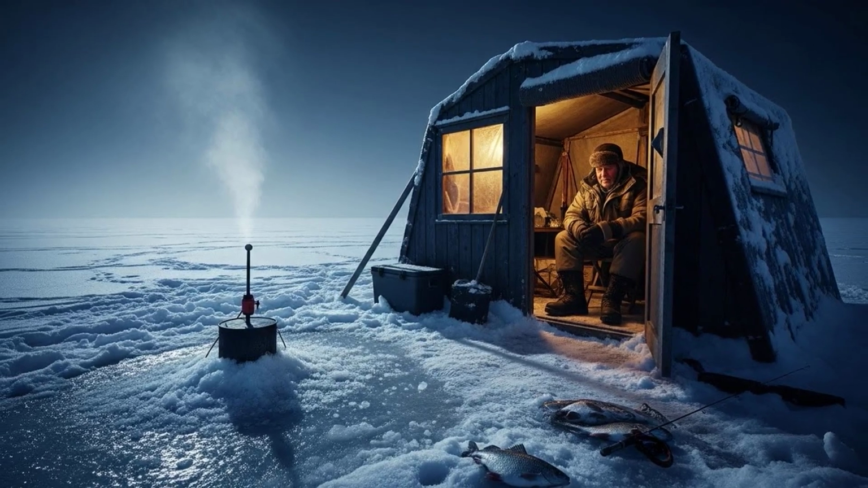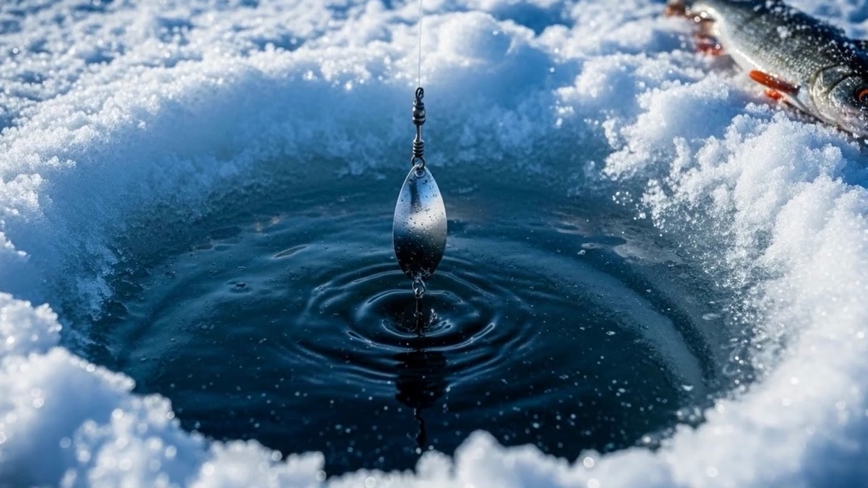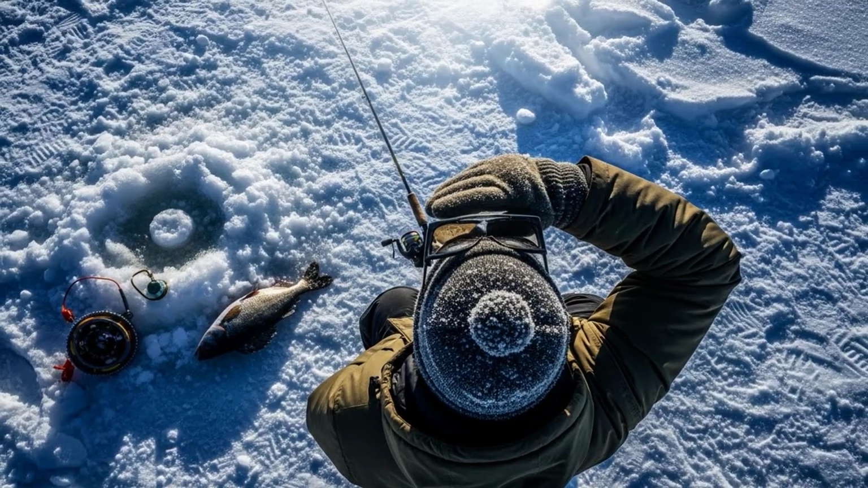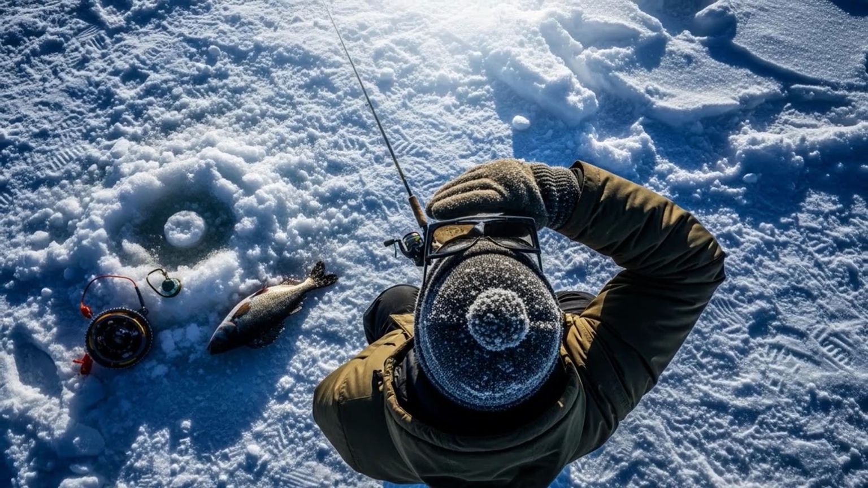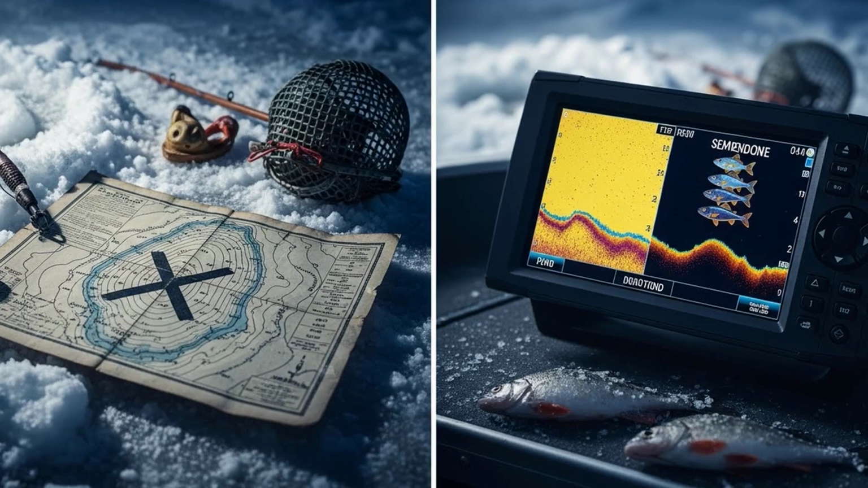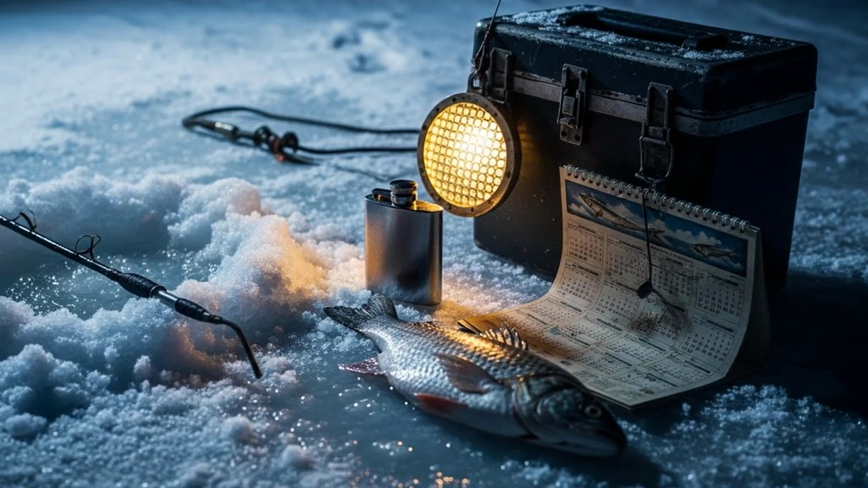We go out there, we drill our holes over the deepest parts of the lake, and we send our jig straight to the mud. Then we sit there for hours, wondering why we're not getting a single bite. We blame the atmospheric pressure, the bright sun, a bad moon phase, anything and everything except our own technique. This deep-seated belief is so strong that it forces us to ignore the very evidence our own electronics are showing us. It's a habit, a tradition. But traditions don't put fish on the ice.